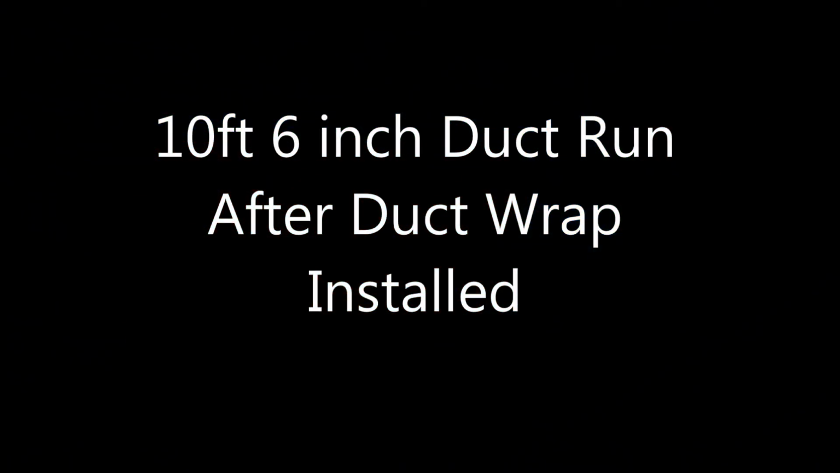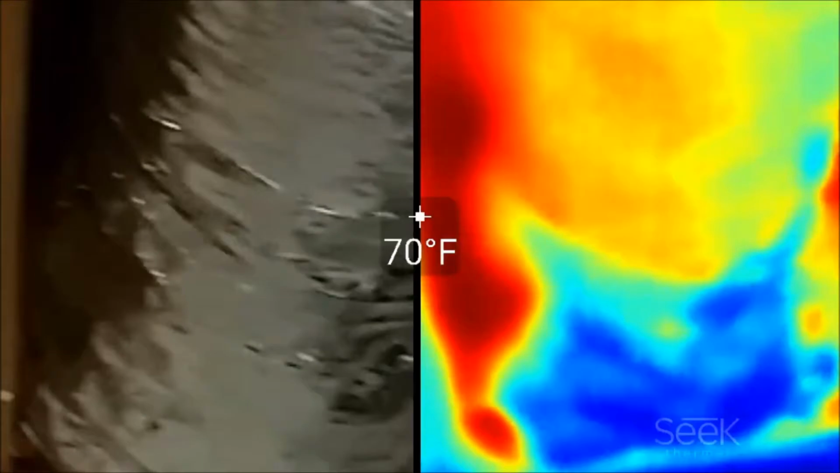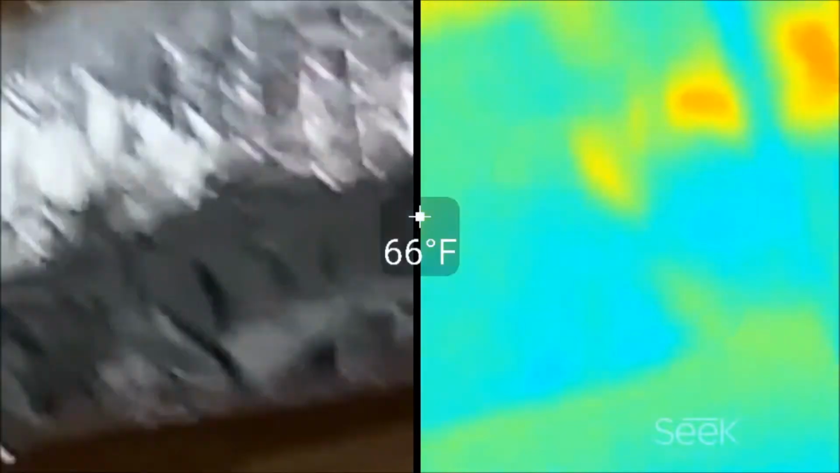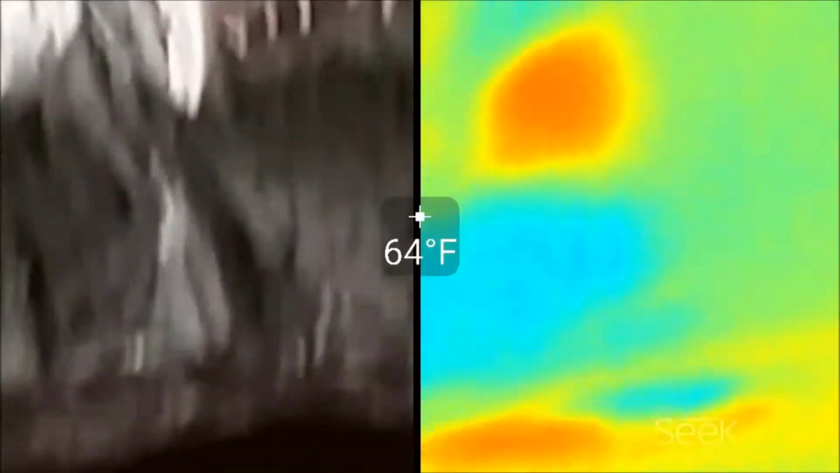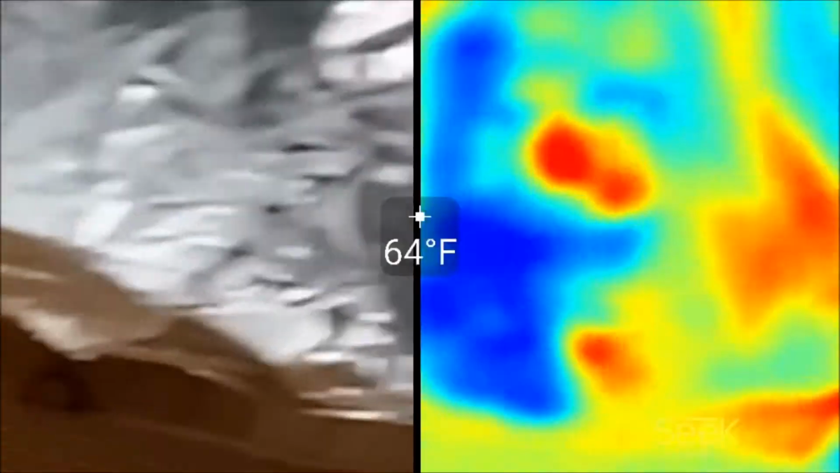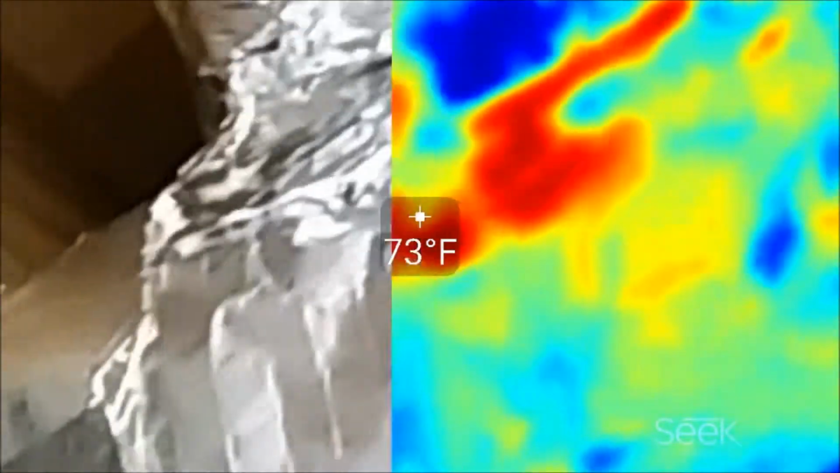So now we're going to go back underneath and look at the ducts with the wrap installed. Again, with the thermal imager, I'm able to look at the duct insulation, which looks like it's dropped significantly. Before, it was about 95 degrees we could read on that pipe, and now it's in the mid-60s. So obviously the duct wrap is working. You can see here there's some hot spots. It's not perfect, but it's definitely a significant drop.